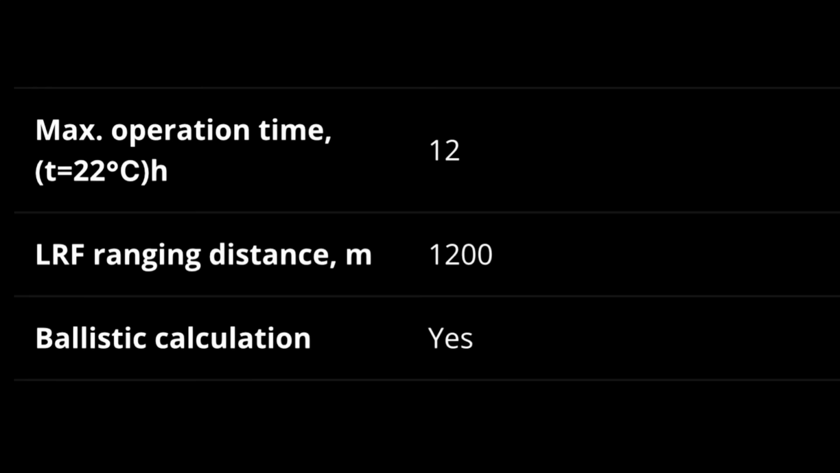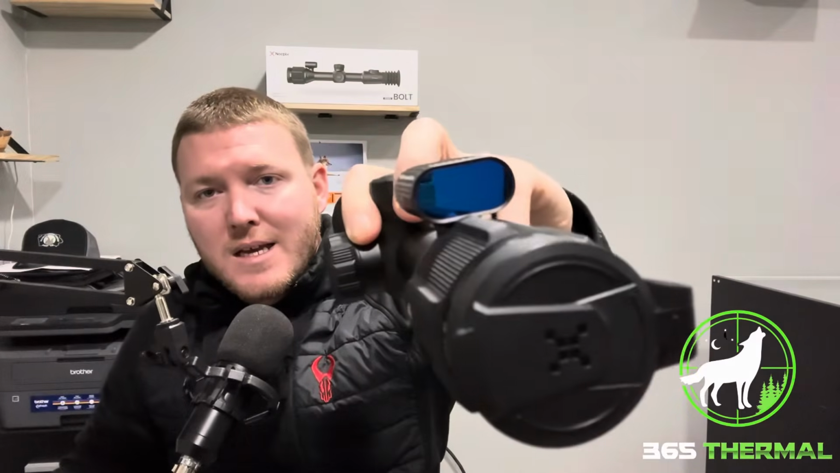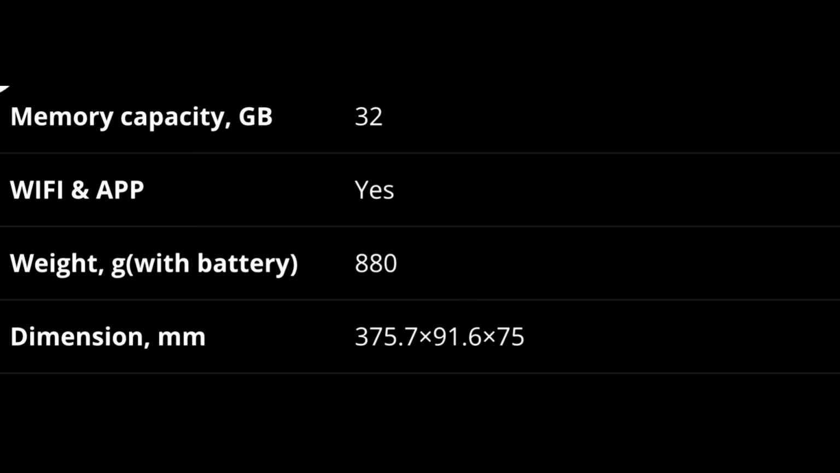Range finding distance. The laser rangefinder right here, right on top, is good for 1,200 meters. It does have the ballistics calculator. It also has photo and video and audio recording. It has a 32 gigabyte built-in memory. Wi-Fi, of course, you can stream to the app. You can pull videos and everything off of there.